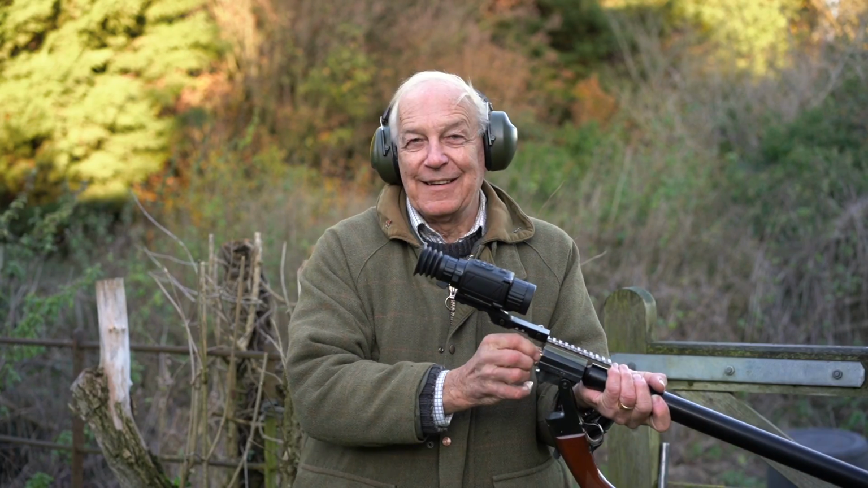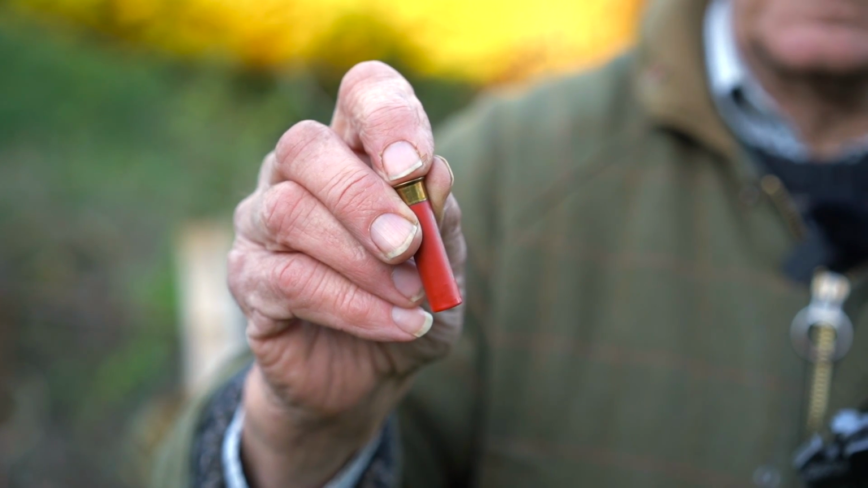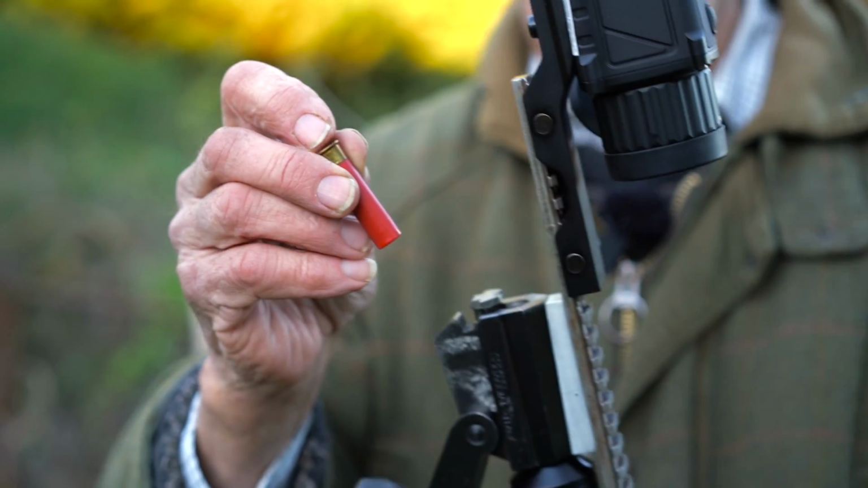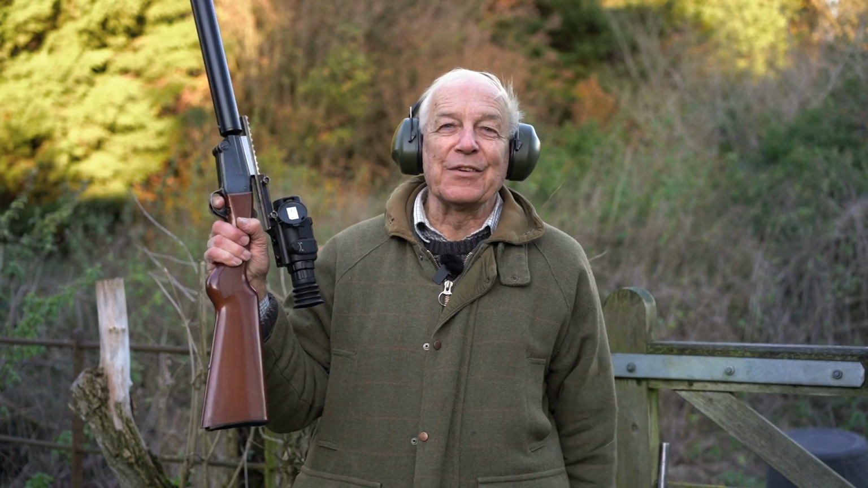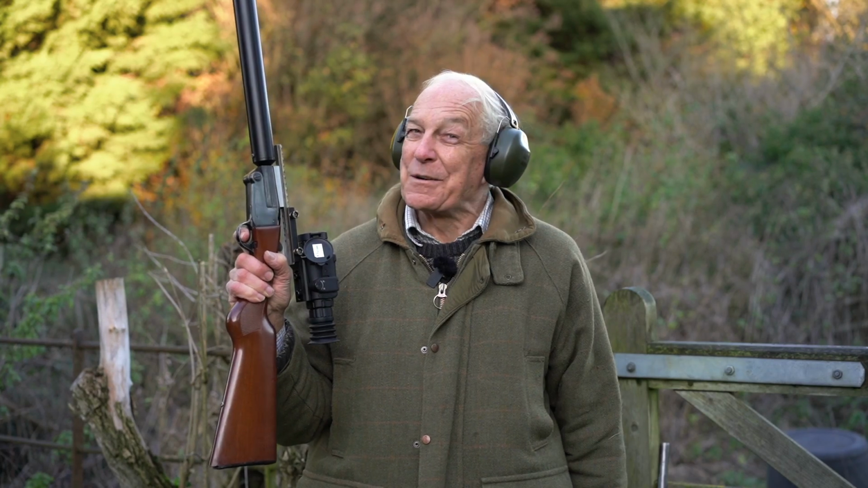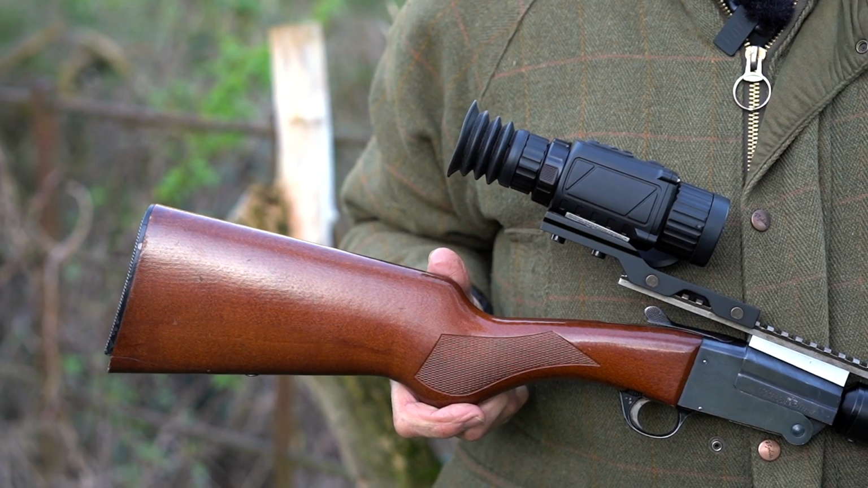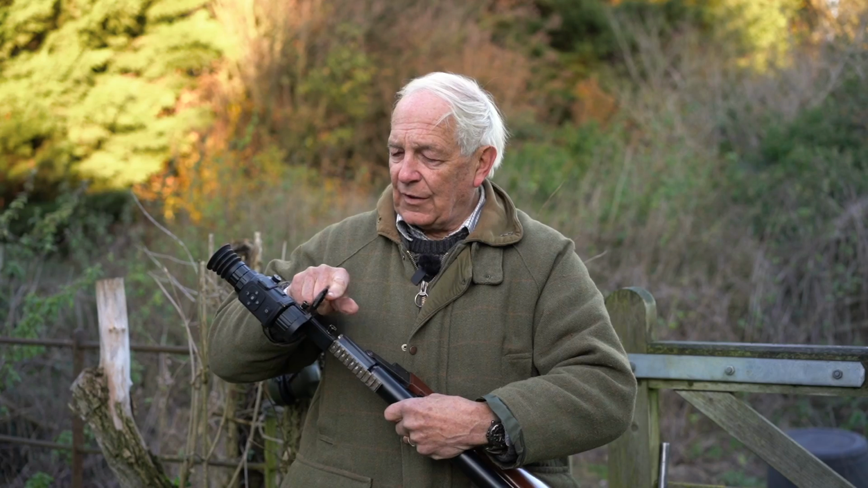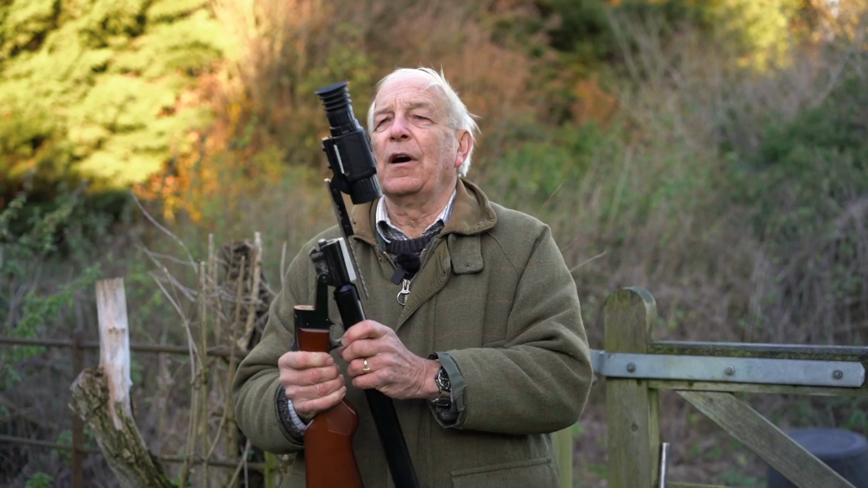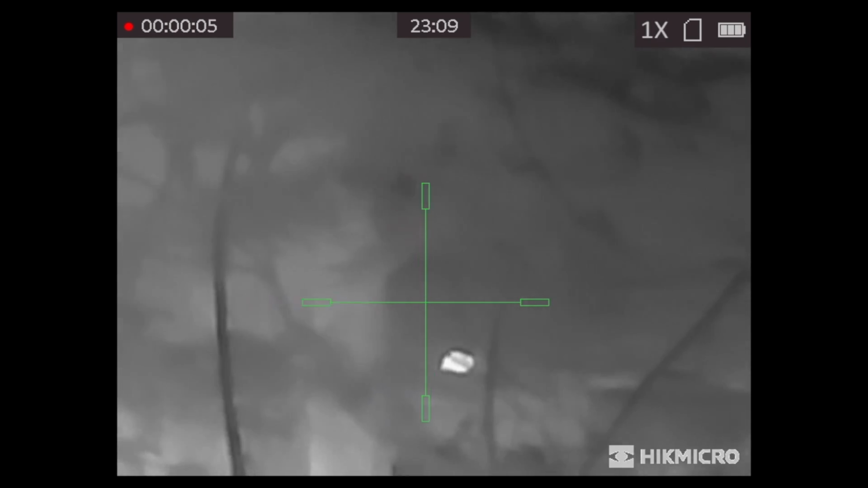Now that is pretty quiet, but if you use the old Chevrolet little babies at short range, you listen to this. Quieter. Still kills rats. This is the HIK Micro Thunder, which is their cheapest scope. List price is about £1,000, but you can pick them up for less than that. And at short range for ratting, absolutely brilliant.